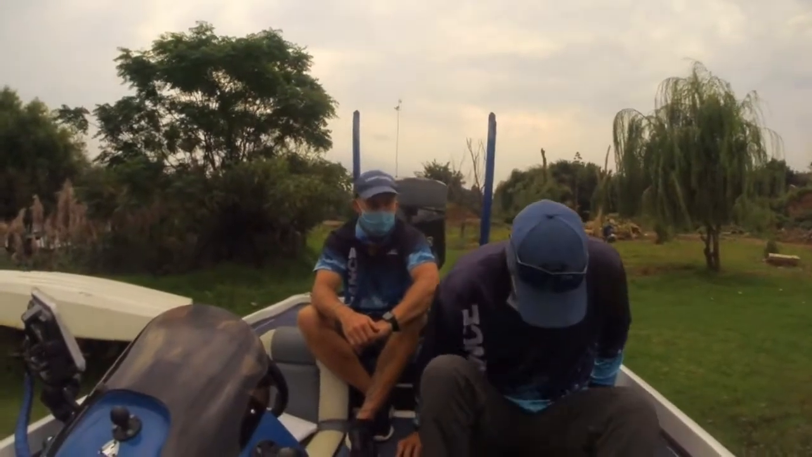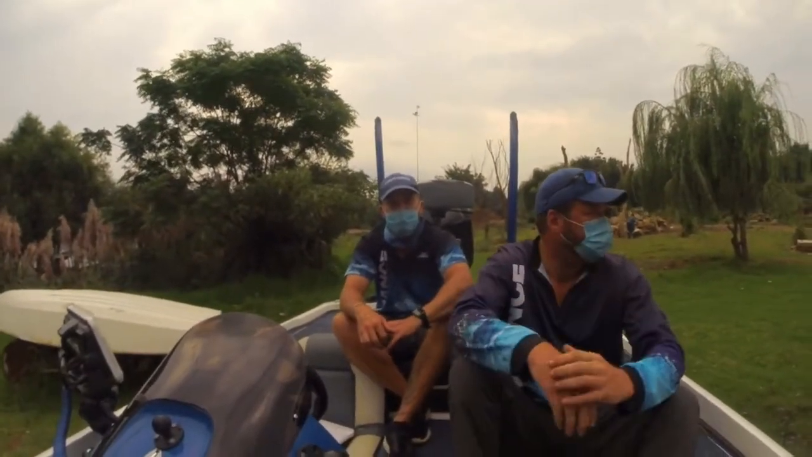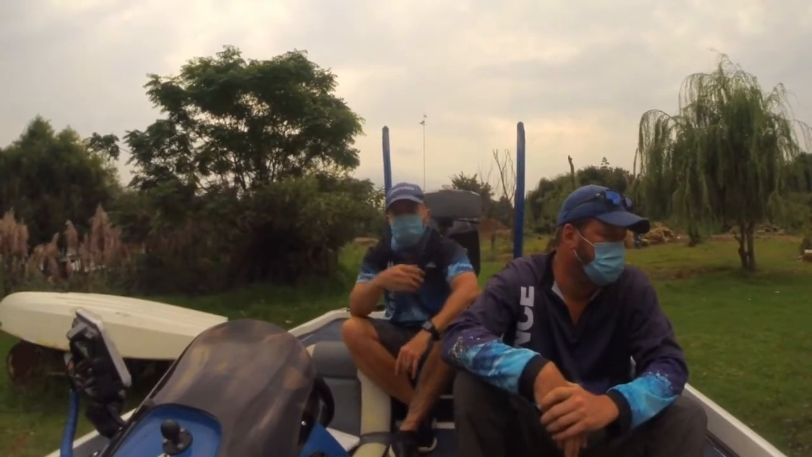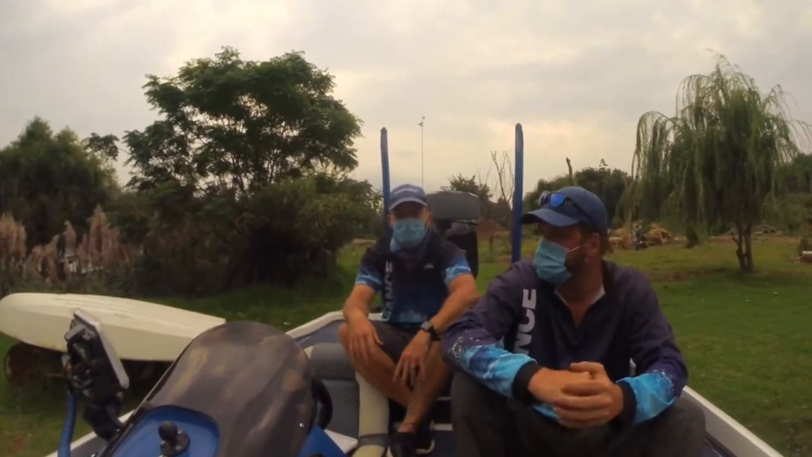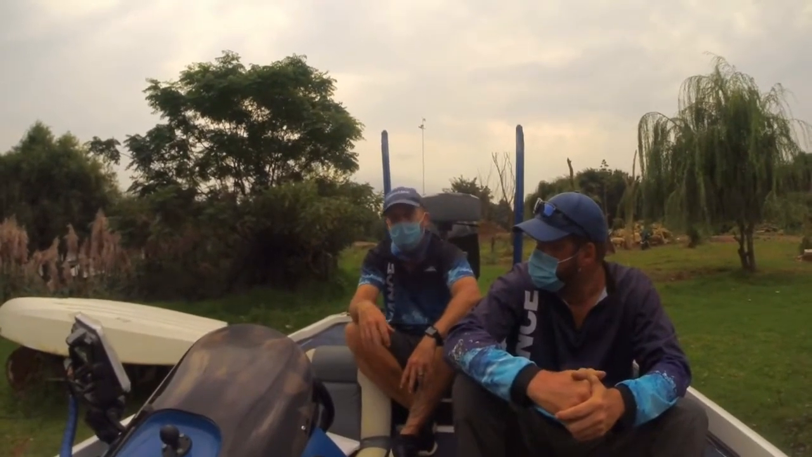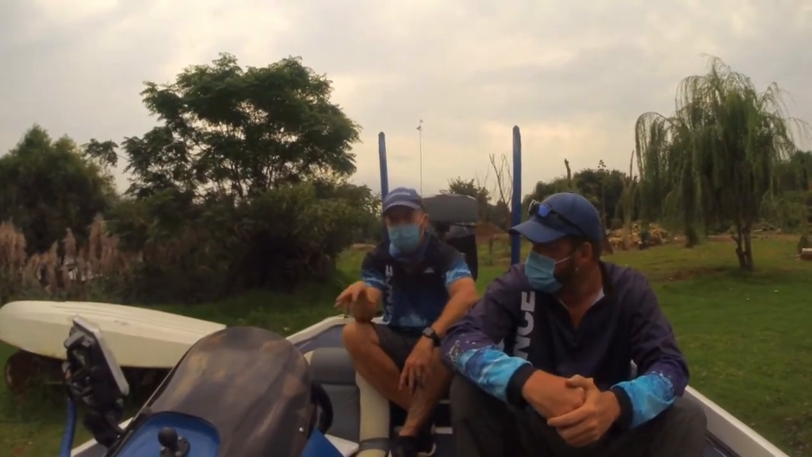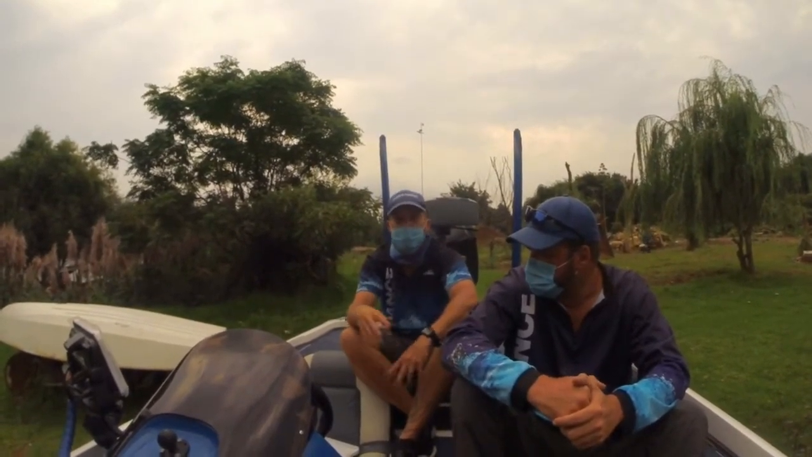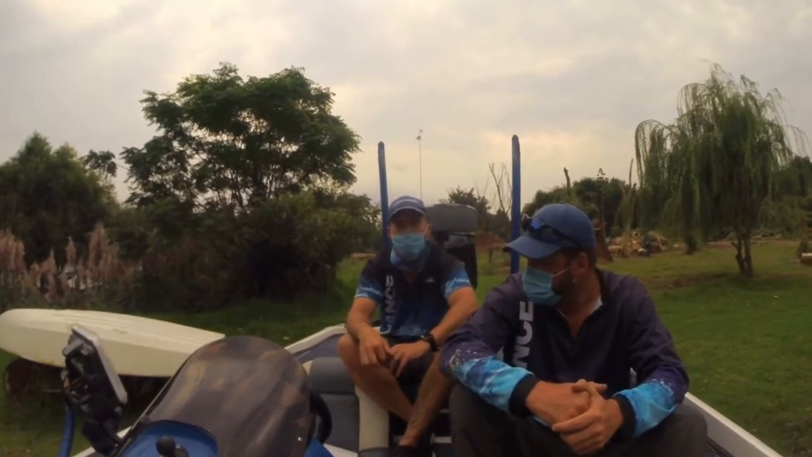Yeah, look, obviously the different modes are a different application entirely, but I found the Scout mode was beautiful to search and cover water and see what's up in front of you, what's coming up ahead. And then obviously forward view, if you want to concentrate on that piece of structure and pick it apart. So each one has its own application, but yeah, I love it.